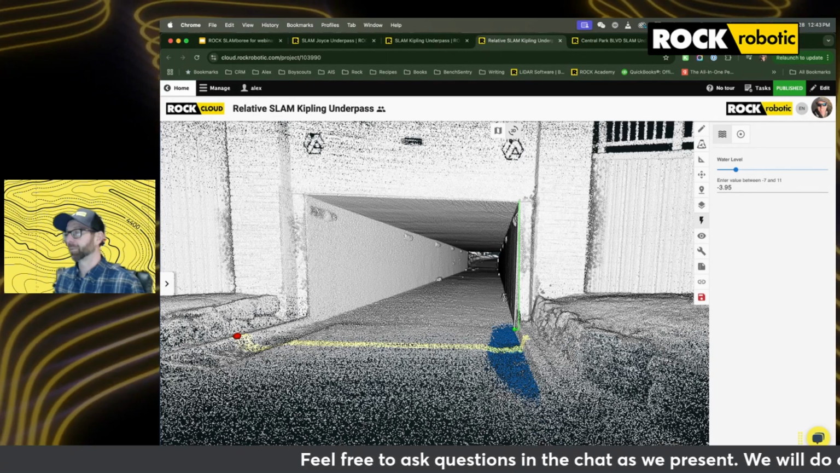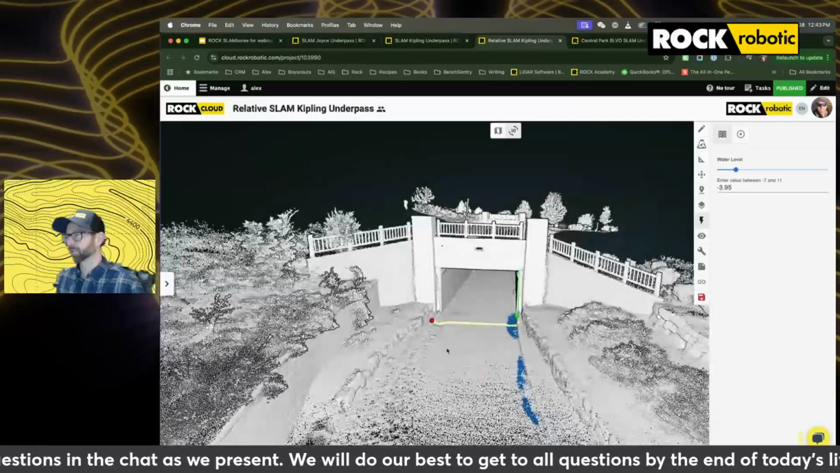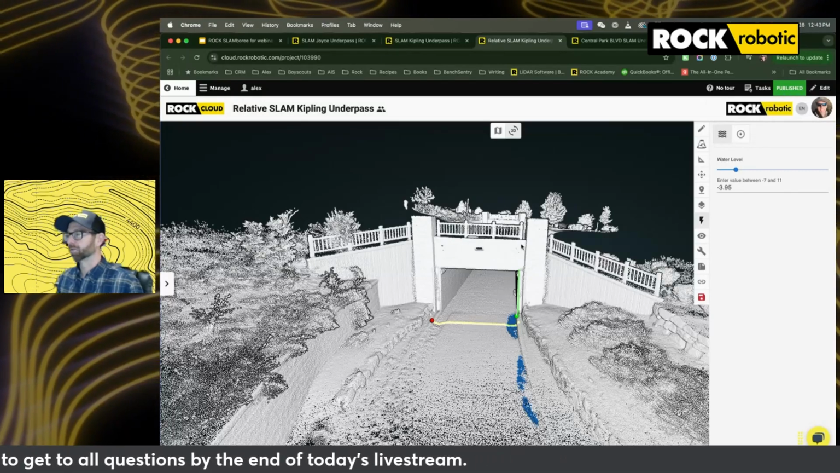And again, please keep in mind, we're just able to do this with relative accuracy. So we're not using any of the GNSS data that was collected. This is all through SLAM processing, but it really helps us get a great understanding of the site conditions.